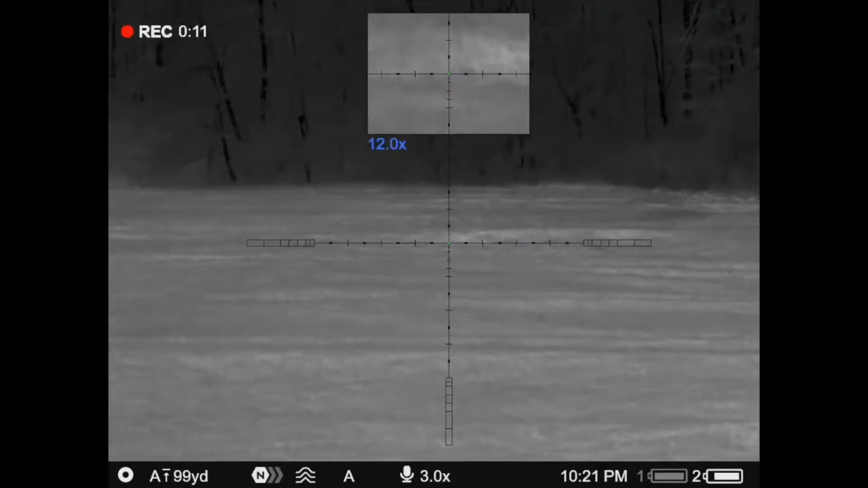Alright guys, we gained on these coyotes. We got out of the truck and ripped a howl just to see where they were at. We located them. Sounds like there's a pretty good group of them.